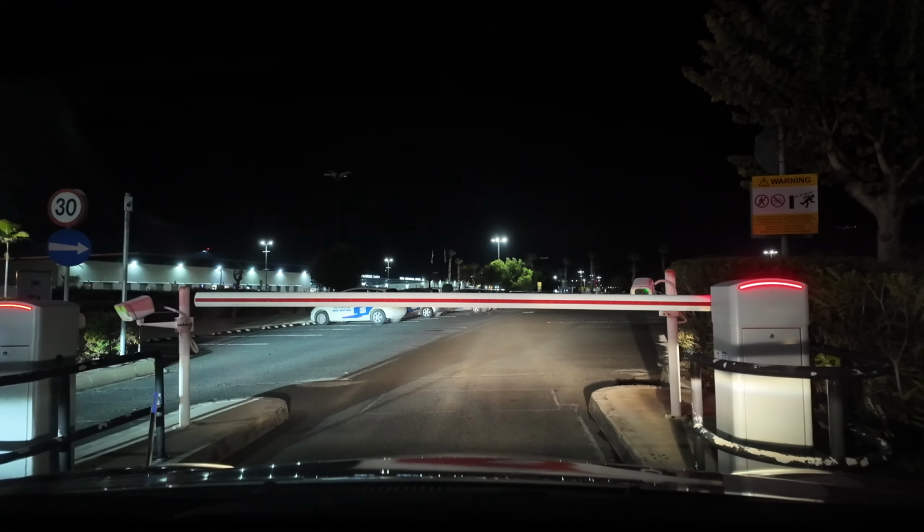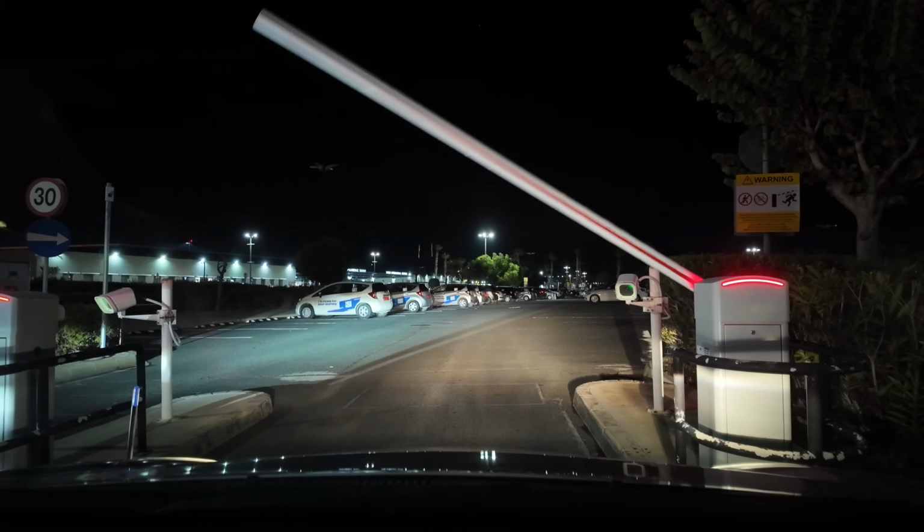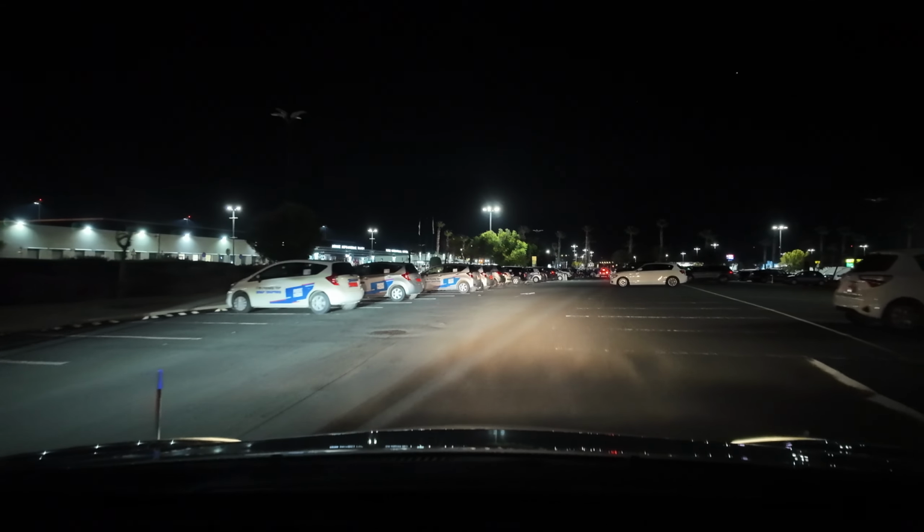Insert a badge. Yep, press that little button. Your ticket is being issued. My ticket is being issued. Thank you. Thank you. Oh, and I got to thank you as well. There you go. He knows he's going to make €1 minimum.